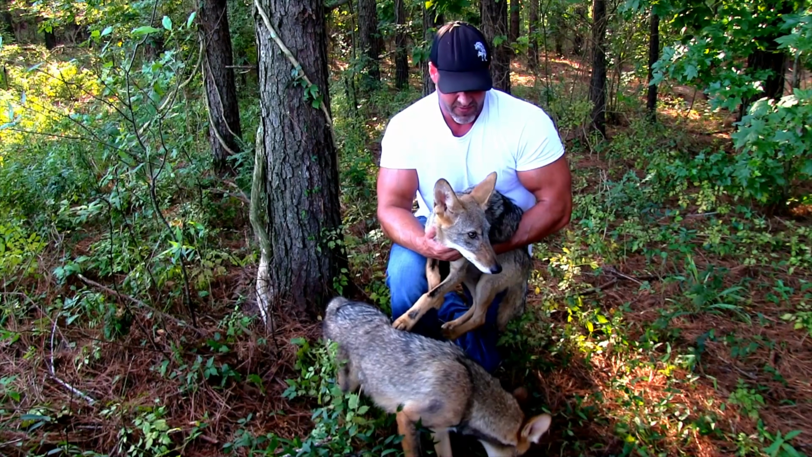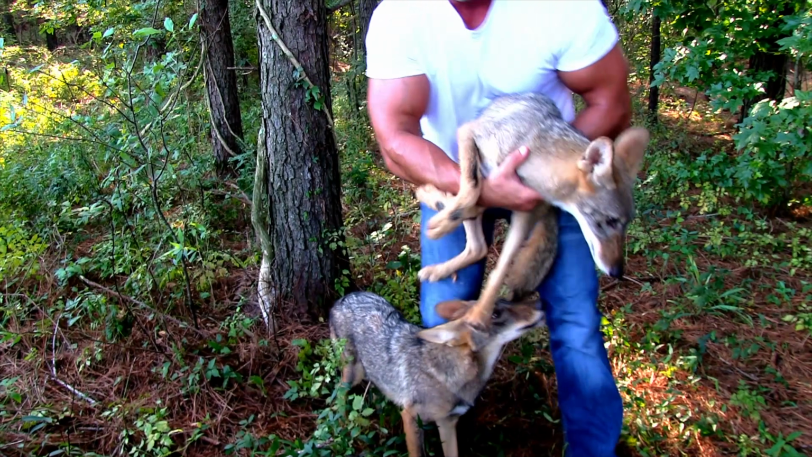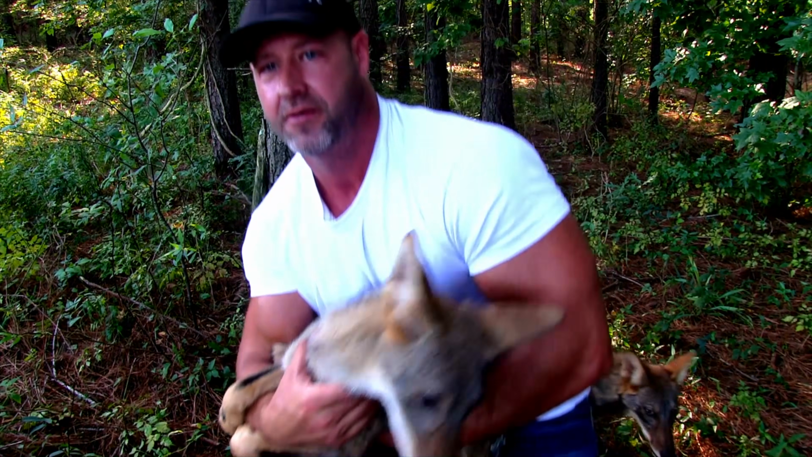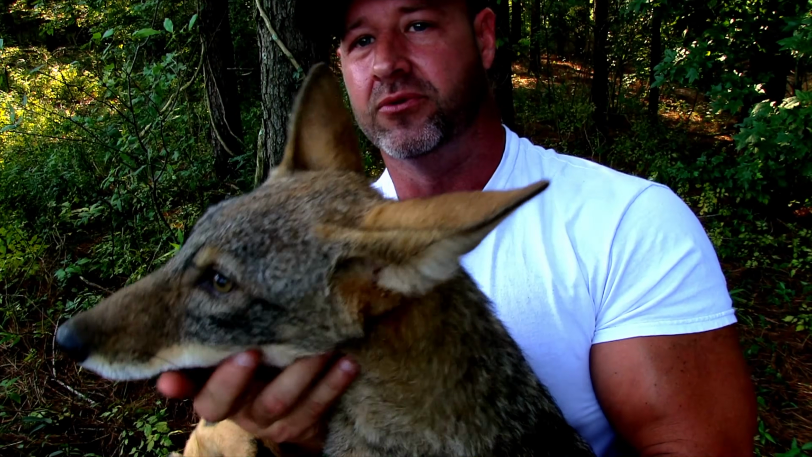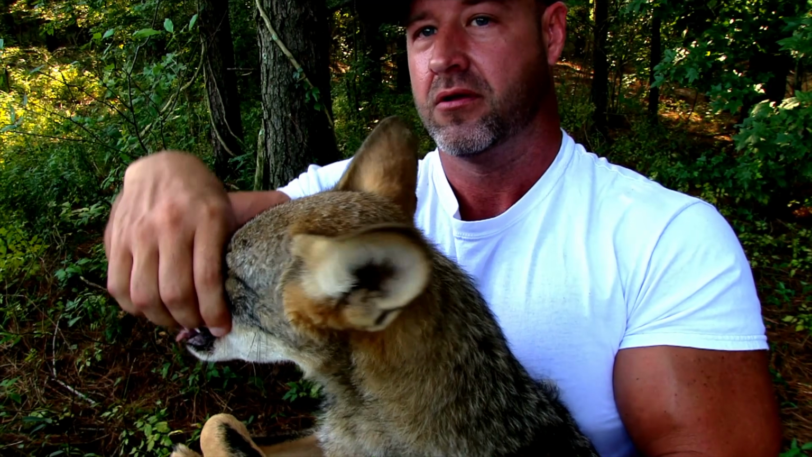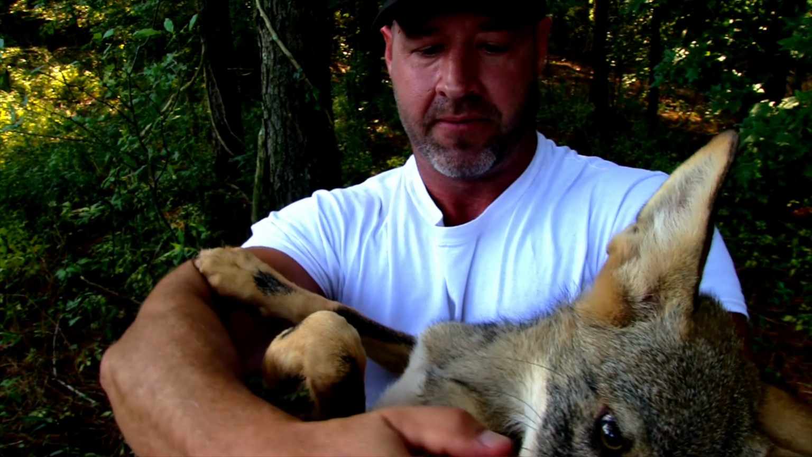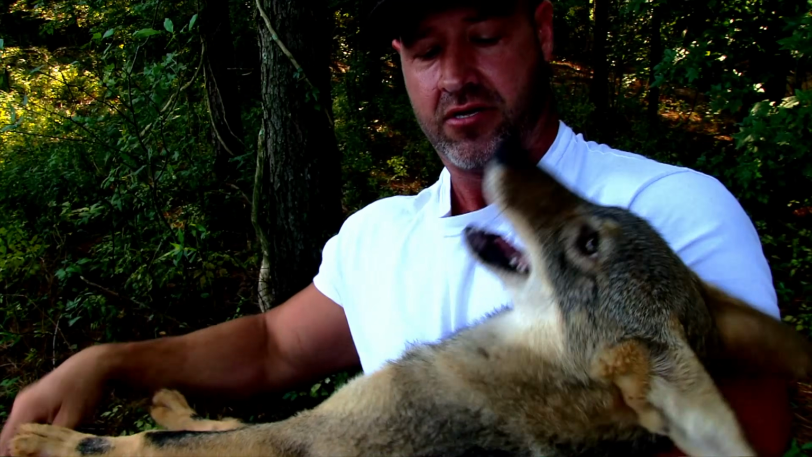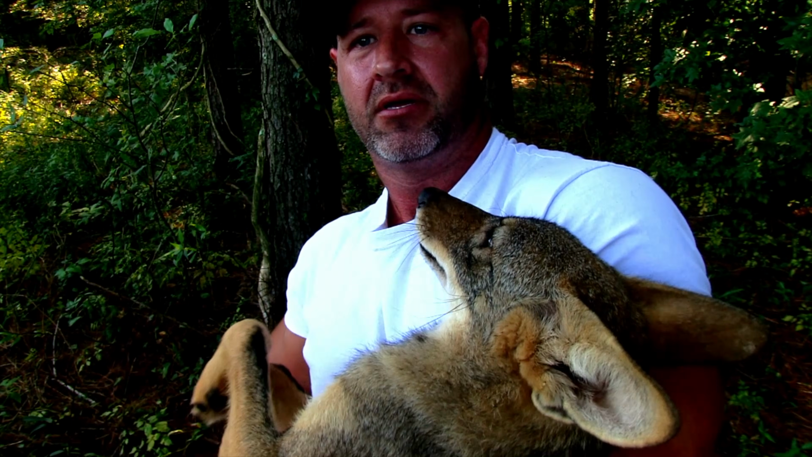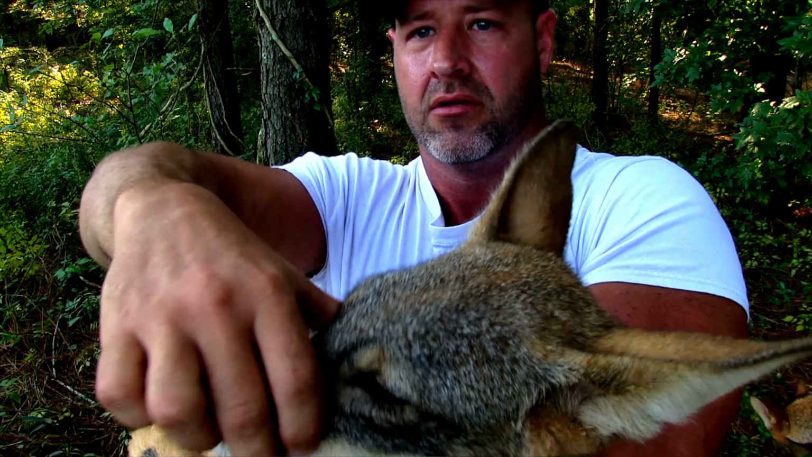I'm gonna bring Smack up closer to the camera, try to show you his teeth, and then we'll take a look at a couple of the other ones if he'll cooperate with me here. He's wanting to get back down and eat more peanuts, play with the other ones. So if you notice, you can see those fangs up top, and he's actually lost his bottom little needle sharp canines.